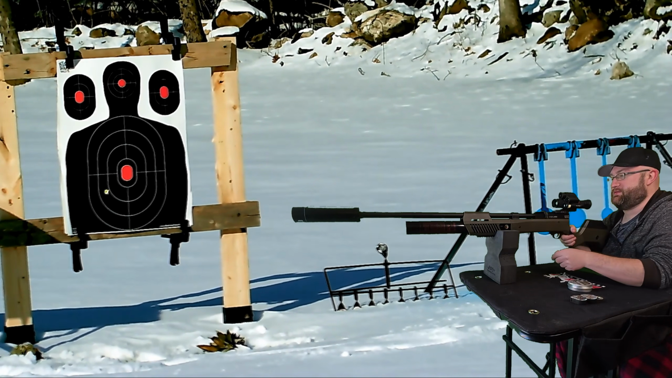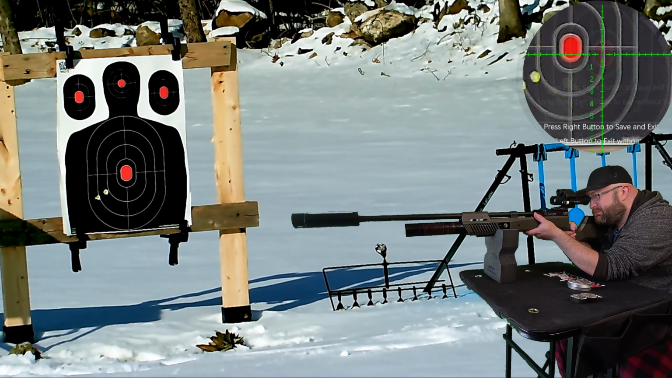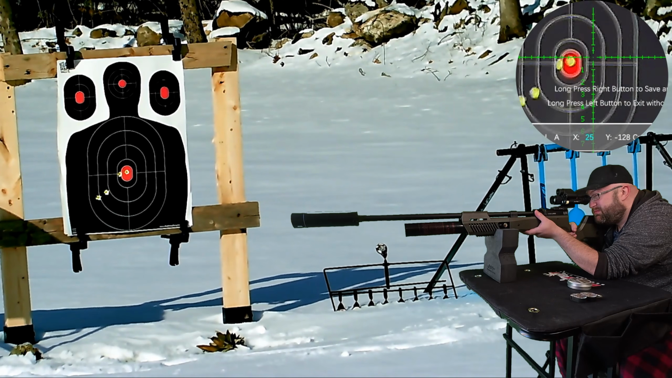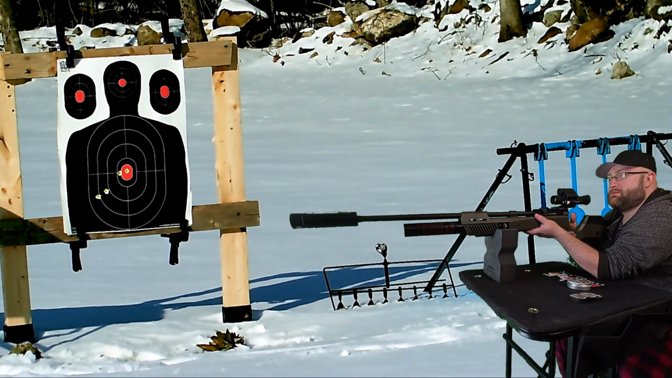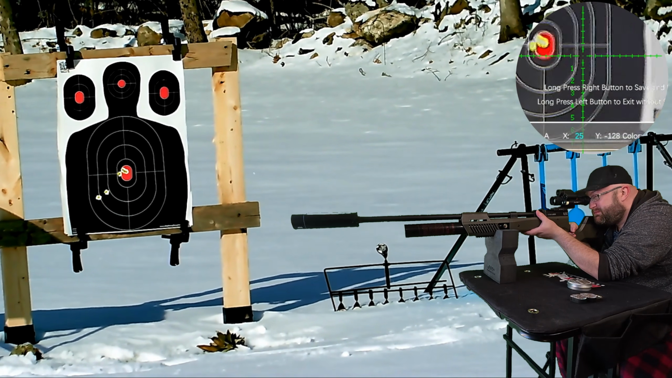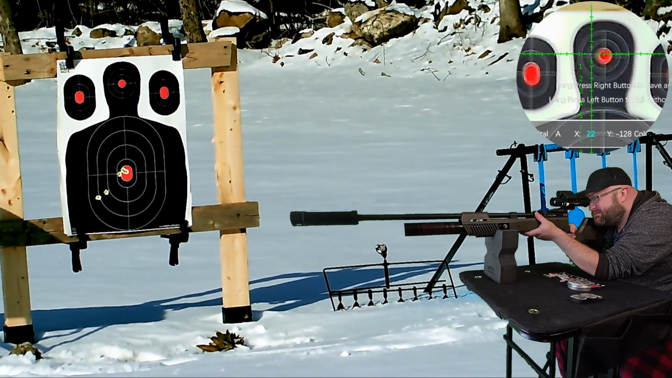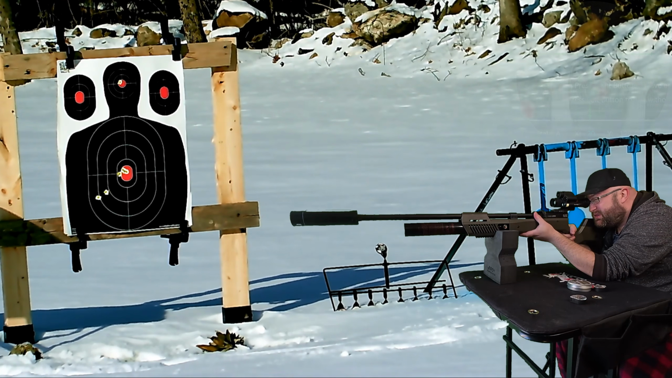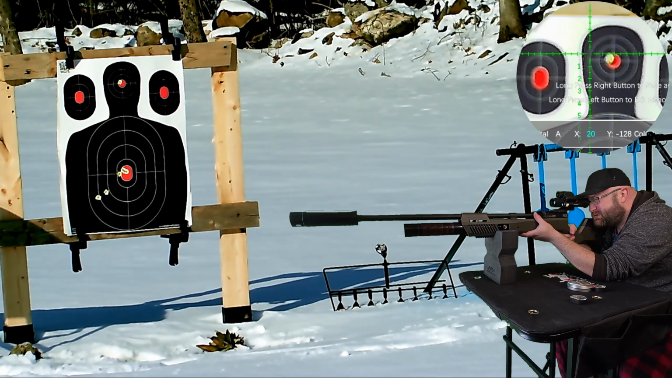Low and to the left. Second shot, middle bullseye. Same thing. See if this does it. All right, let's do two more. Make sure we're golden. Go just a little bit more. One pellet left. Let's do top middle headshot. Let's do one in the top middle headshot, and then we'll do three in each of the other ones.